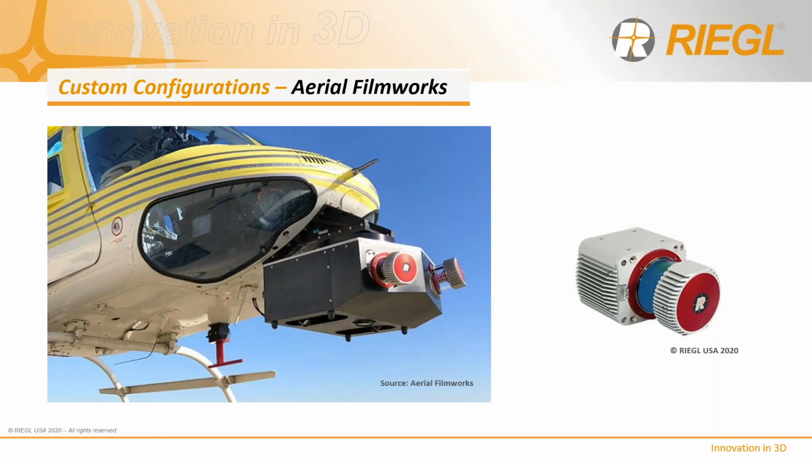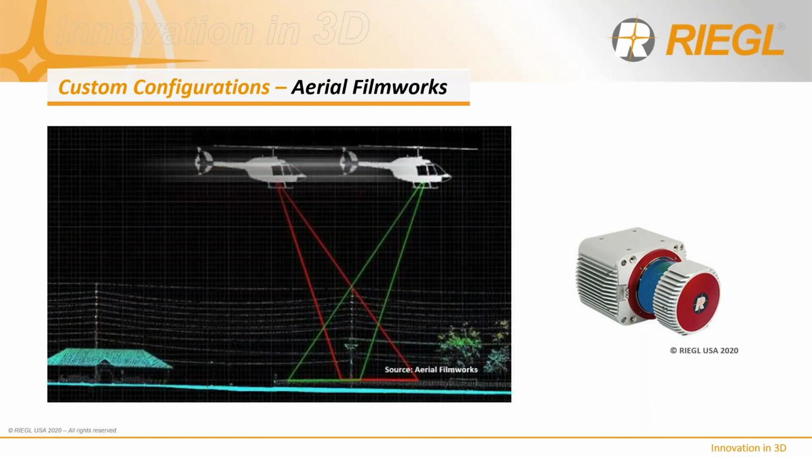Here's the setup that Aerial Filmworks has also configured. Notice the canted orientation of the VUX scanners, providing a fore-aft scan geometry that provides complete coverage of the asset with a single flight pass.